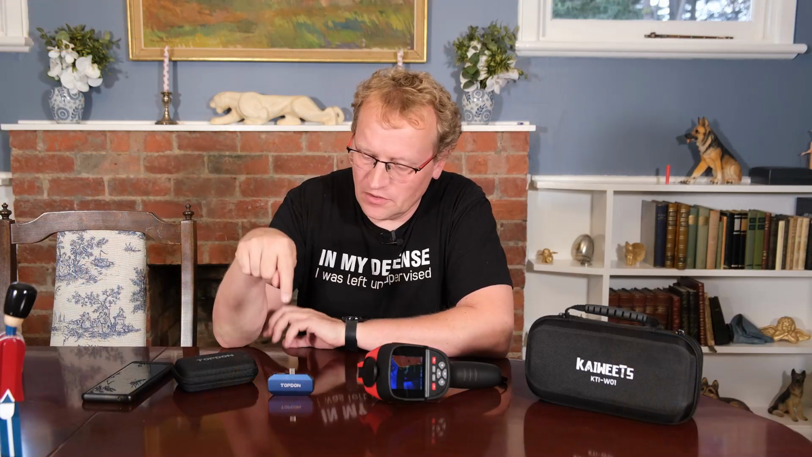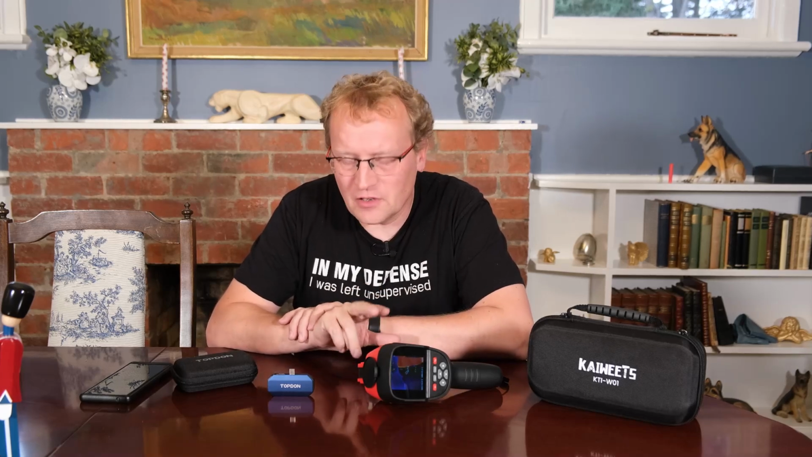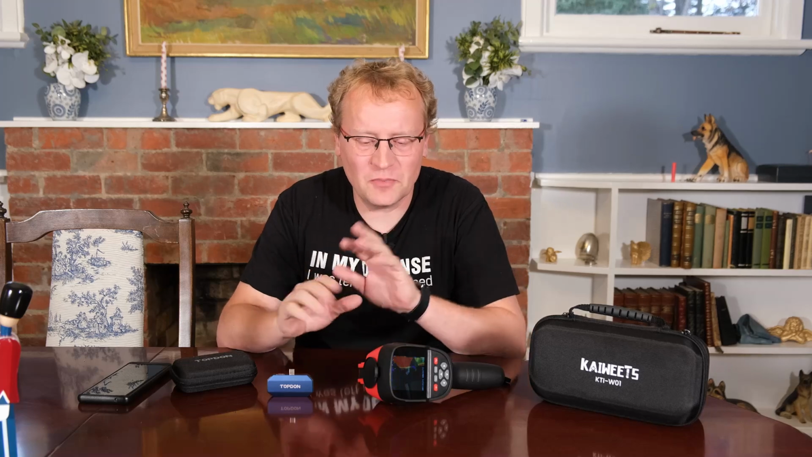Let's just do a quick comparison between the Topdon 001 and the Kaiweets KTI W01. Great names, I can't stop saying them, because they are quite different. They do the same thing, they're both thermal imaging cameras, but I didn't know what I would think about each in relation to each other, to be honest. I think my conclusion is that both are useful. I'm not saying that just to be diplomatic, but let me explain.